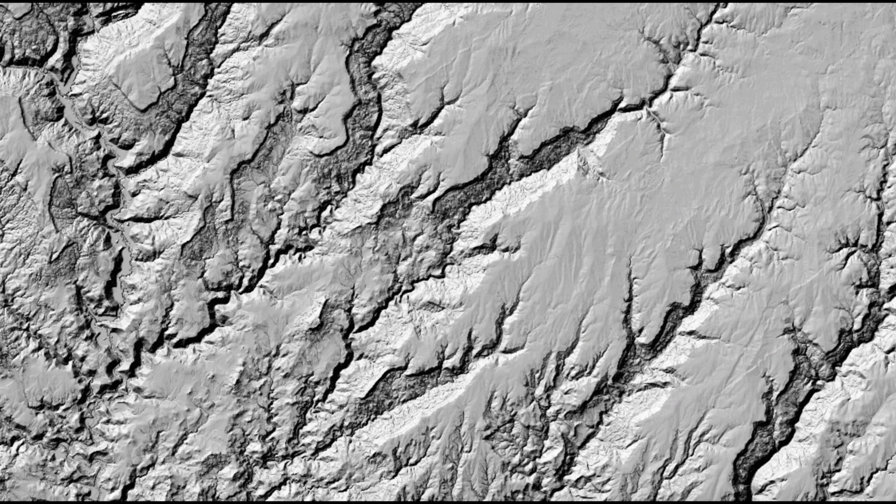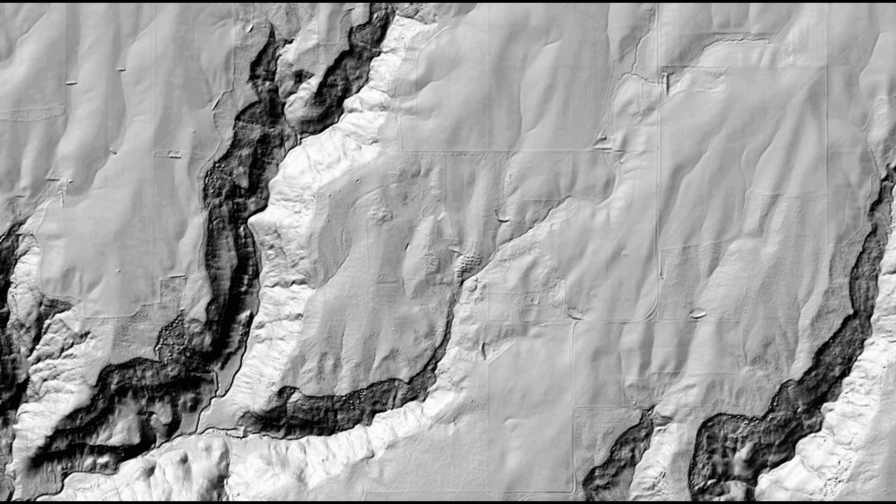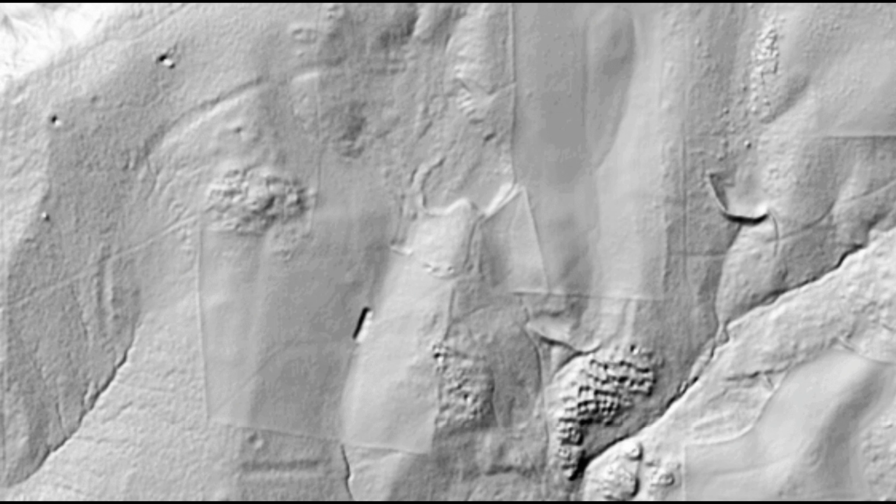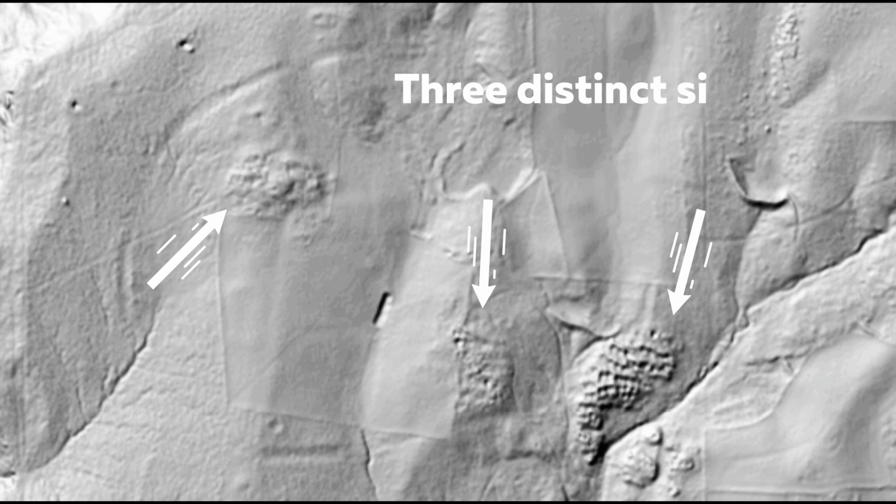As I zoomed in, I realized just how big this place must have been. It wasn't a small settlement. It was enormous, likely one of the largest ancient cities in the Southwest that I've ever encountered. I couldn't help but think about how hundreds, possibly even thousands of people might have lived here.